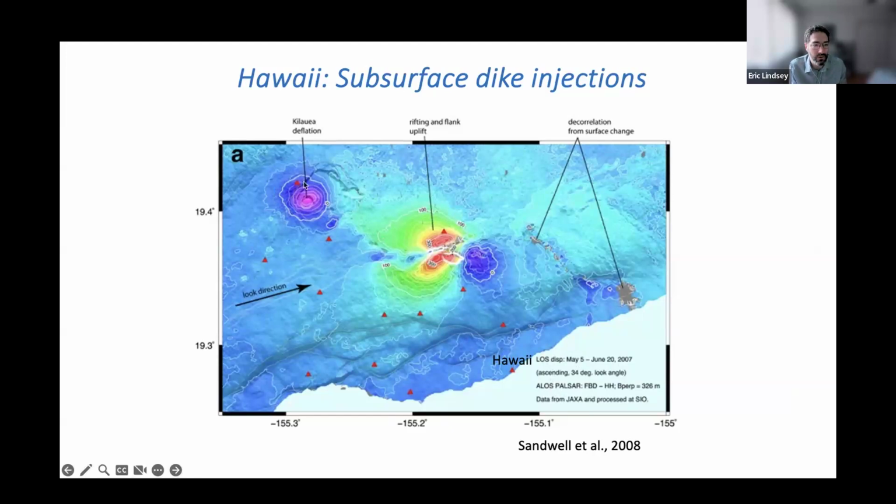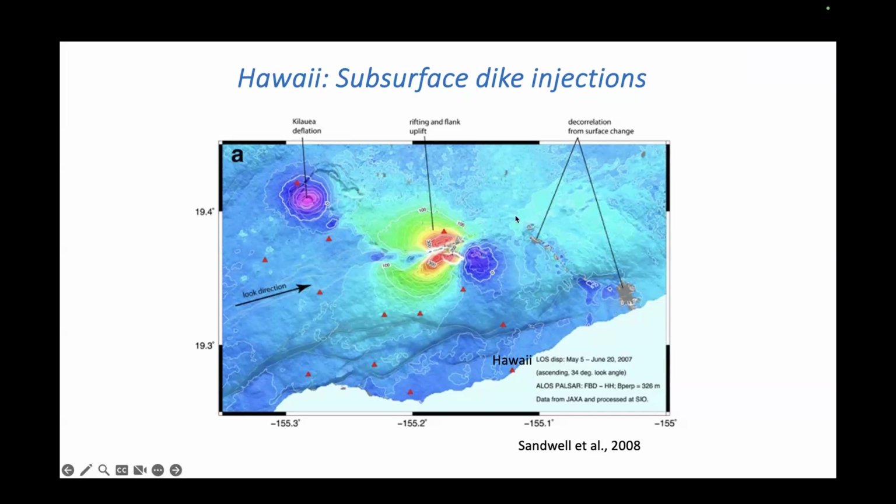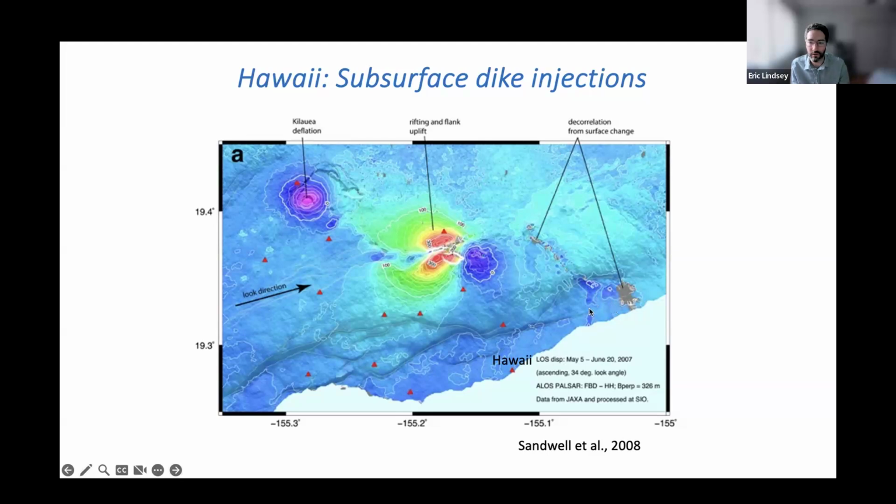And so what happened was Kilauea caldera deflated. So you see negative line of sight here, or movement away from the satellite. And then over here, there was a dike intrusion that opened and produced uplift and outward motion. So you actually see both of these things happening at once. And then there are previous lava flows out here that are causing decorrelation, because the lava flow actually occurred in between the time that the images were collected. So you can actually use that to map the lava flows as well. So that's another application, mapping the flows with decorrelation.